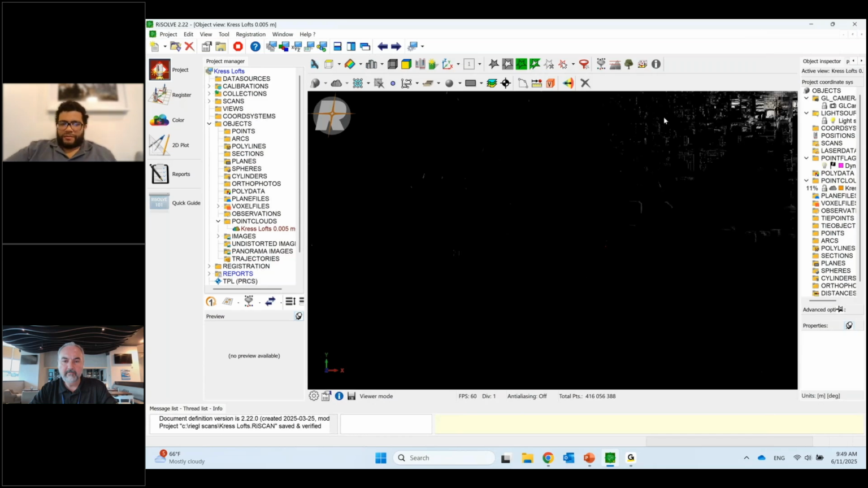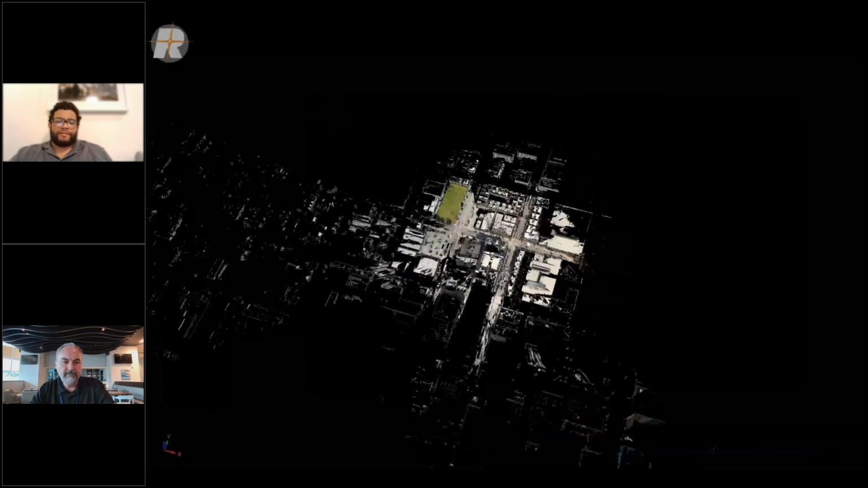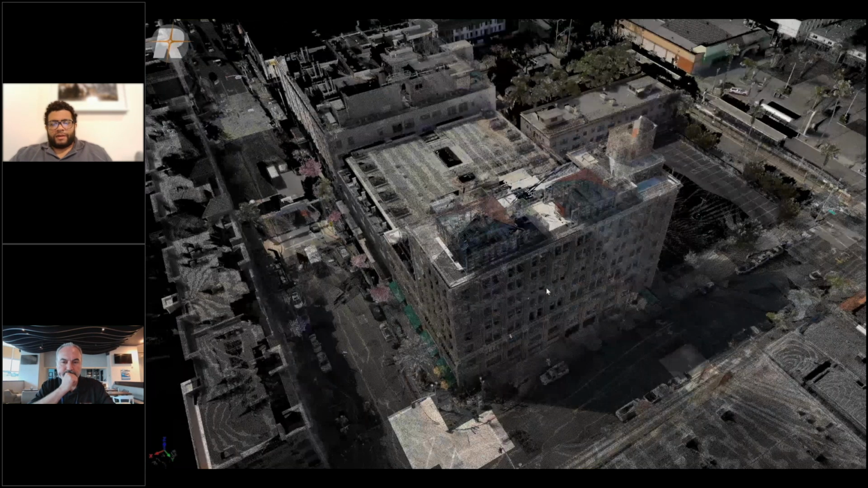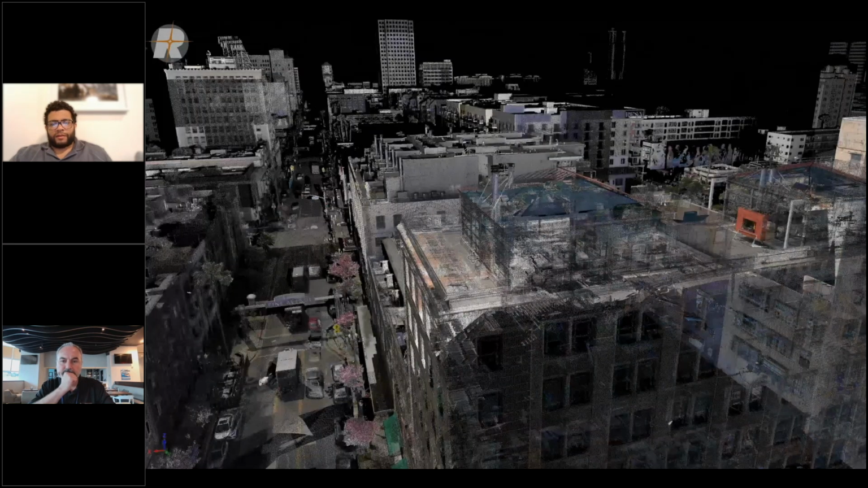So Ken, this project was taken with the external cameras. It's in Long Beach, California. It's not really a forensics or public safety project. We were just trying to model this building. We did a few long range scans from this apartment building looking out, and once this loads up, you can see the quality you would expect from the external cameras as far as the images go.